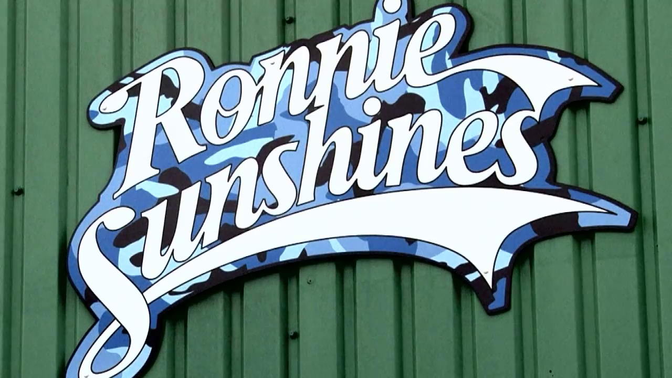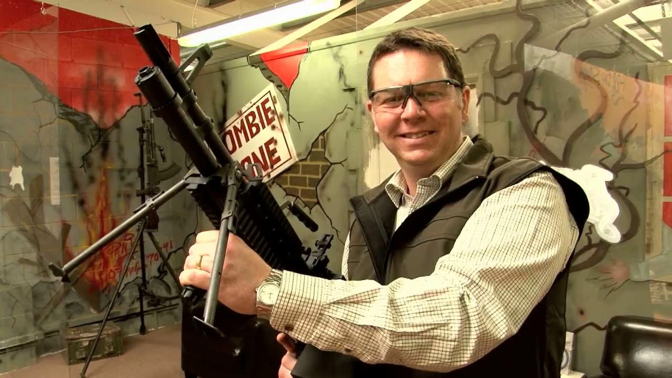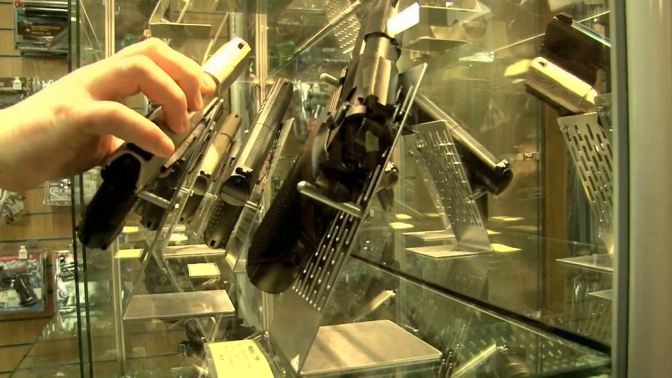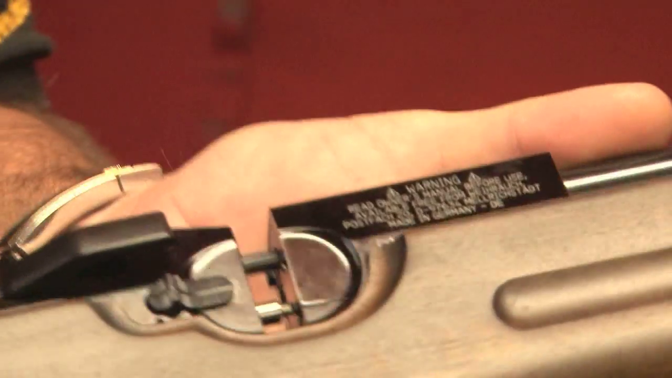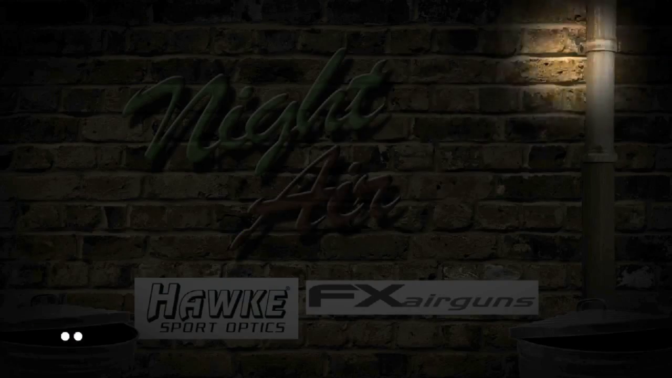Coming up, bring me sunshine. We have a spin round the well-known Hertfordshire airgun emporium, Ronnie Sunshines. We've got gas ram action and it's nothing to do with smelly sheep. We've got Best Buy PCPs for under £1,000. And taxiing into position, Ted's got the knowledge. First, we're off down the docks with Darren.